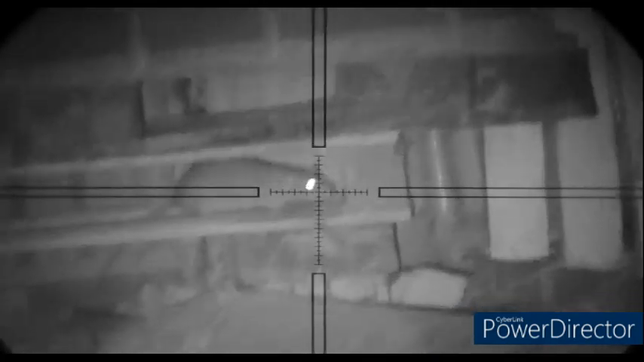So this for me is the major benefit of having a front focal plane scope. As you can see, I've just zoomed in there. It doesn't matter with an FFP scope. All the aim points remain the same. You can zoom in and out and it doesn't matter. And I absolutely love it for pest control. It's working really well for me.